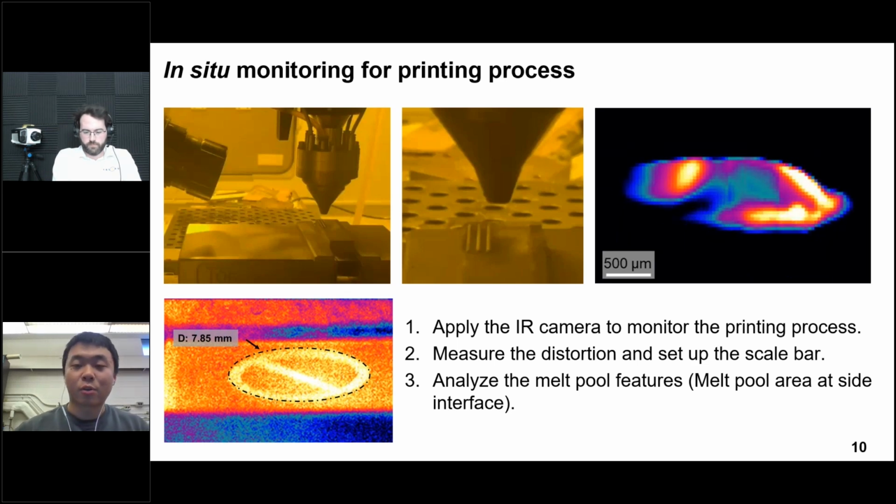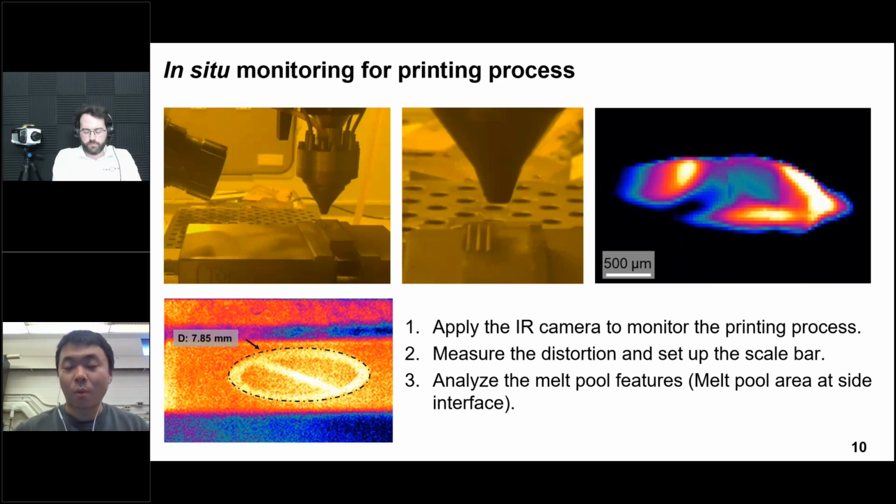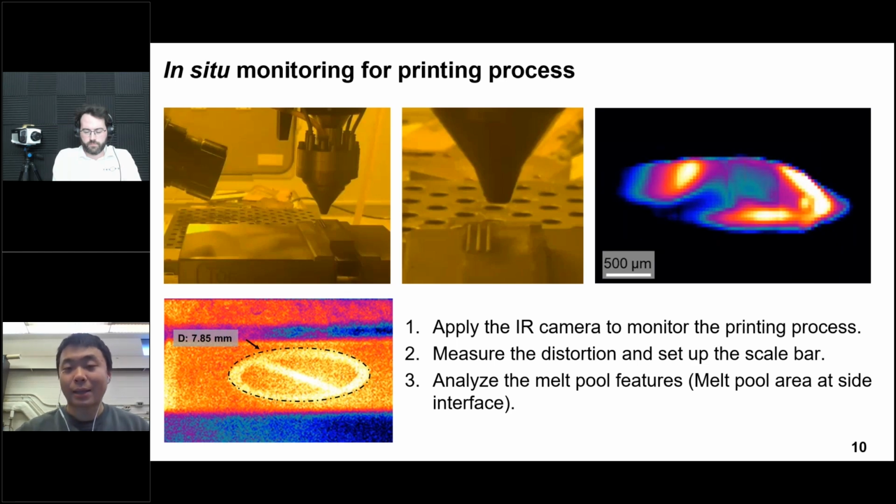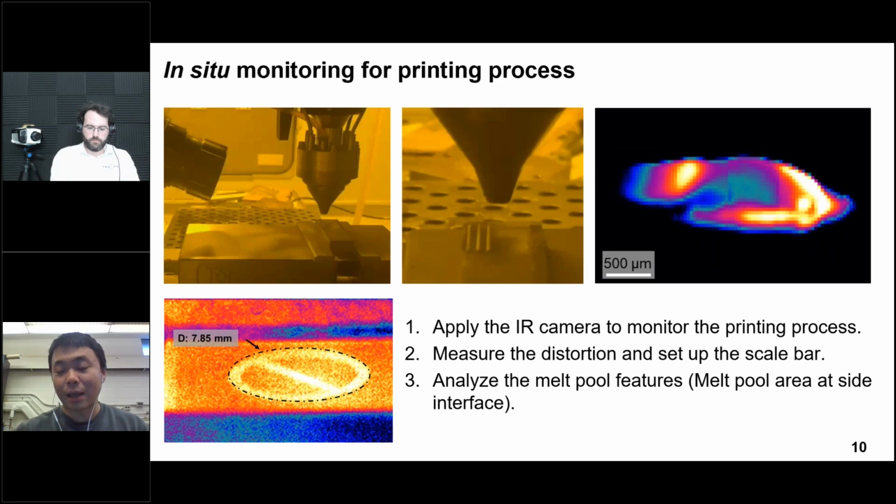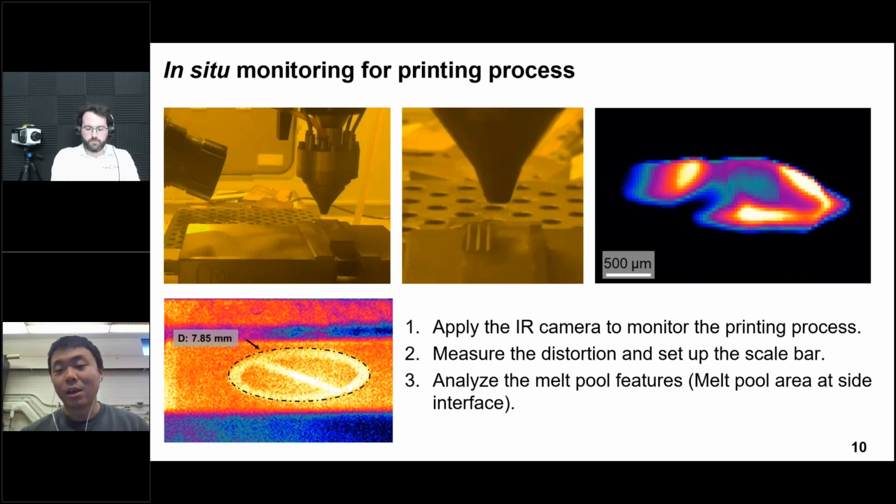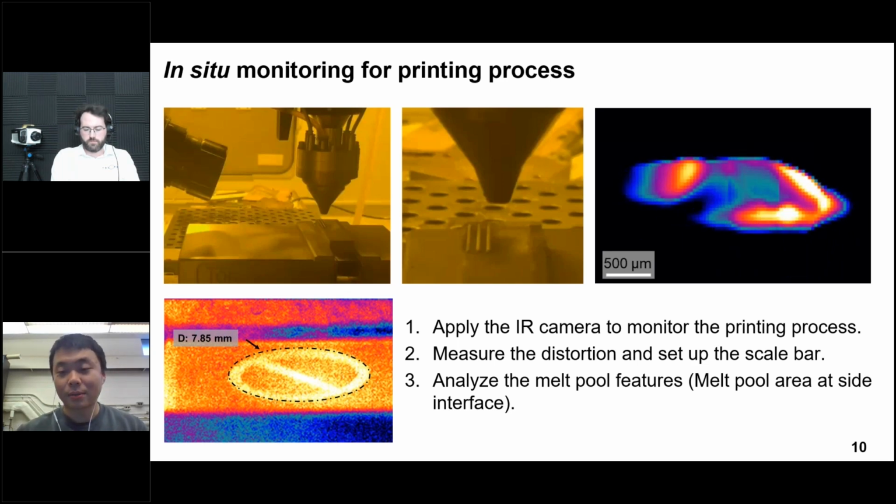And we get the information for our melting pool area, as I mentioned before, and also the melting pool height. So we compare this information with the melting pool height we can extract after the sample polishing. And we realize the melting pool height we extract from the IR camera is almost similar to the information we extract after the post-processing. So at that time, we can guarantee we use the correct emissivity for the whole process.